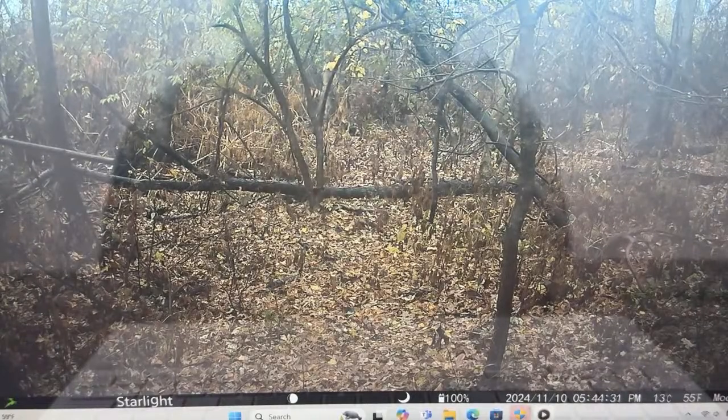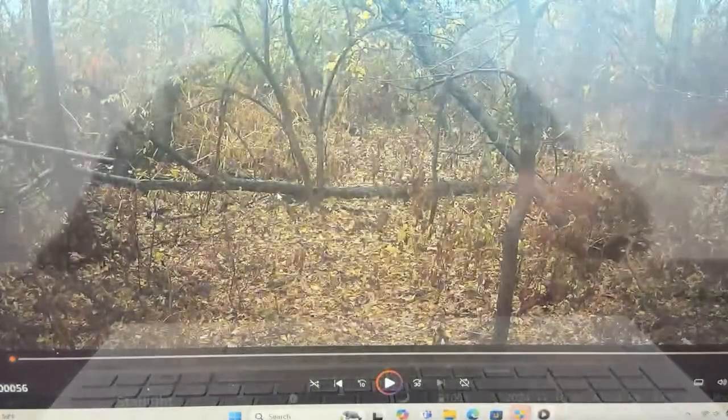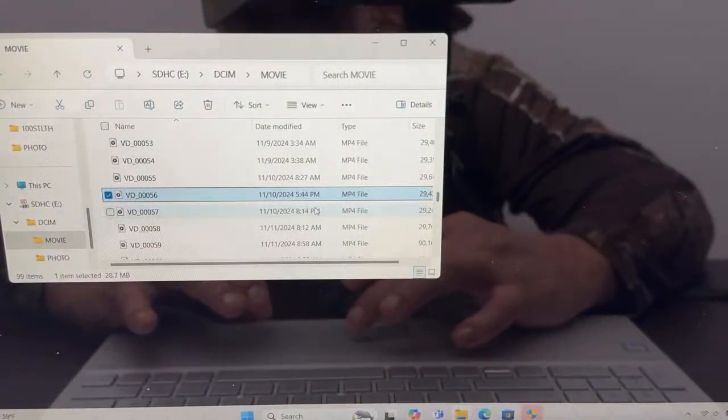There's a rainy day right here. And there goes the doe running past. Do you see that doe up there? Just ran straight through. So something activated the camera before that, so maybe something ran before that. But that was a doe. That is at 5:44 p.m. Kind of crappy weather there.